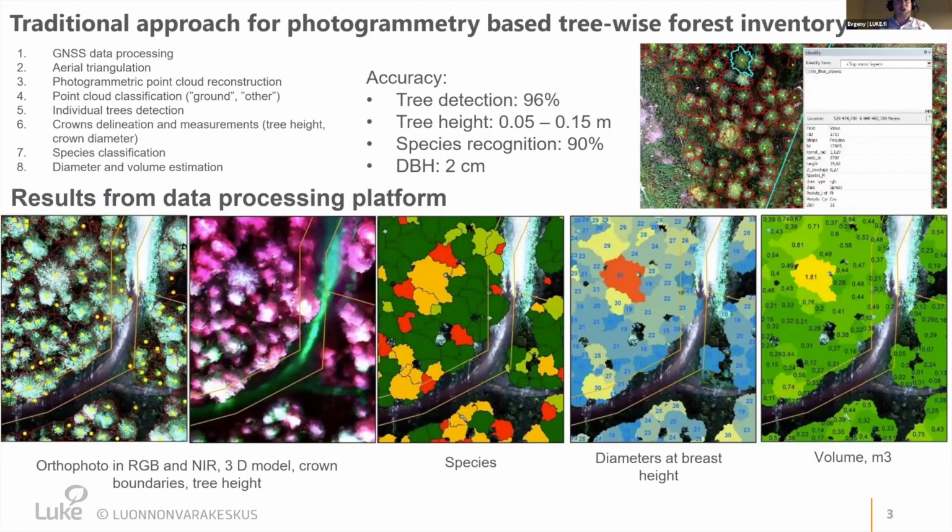In our research, we developed an approach for tree-wise forest management inventory, and this approach is based on photogrammetry. So the idea is very simple. If you take a normal drone, you could of course build, for example, a three-dimensional model, but then you need a lot of ground control points, which is not feasible in forest conditions. And that's why we started to use TOPODRONE solutions.